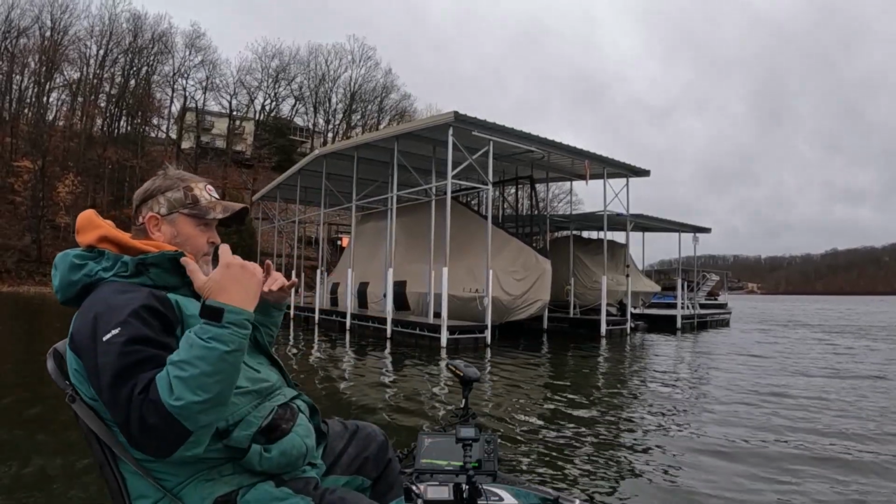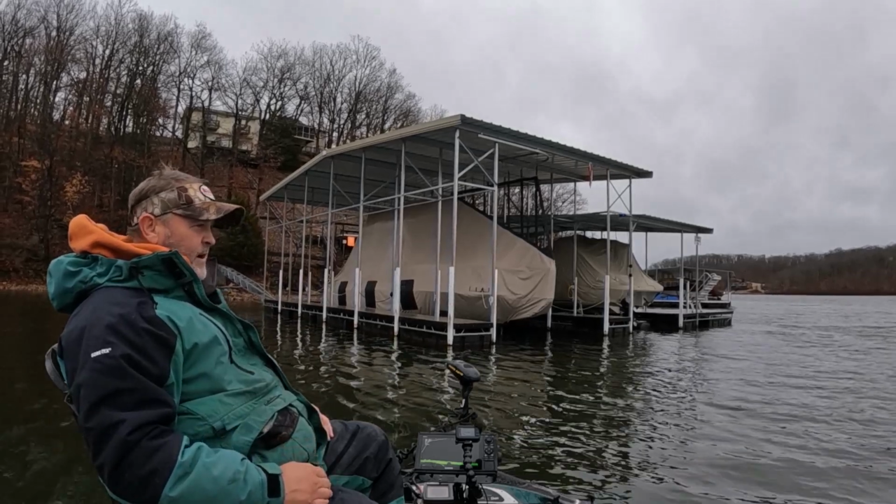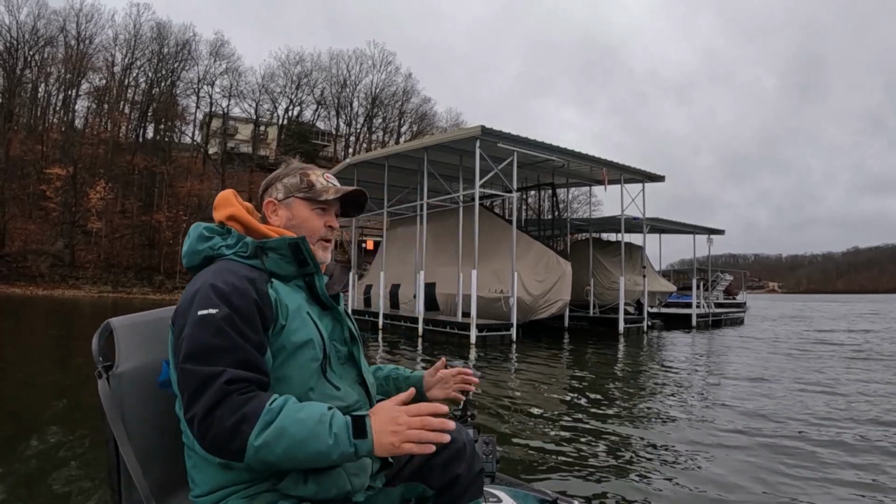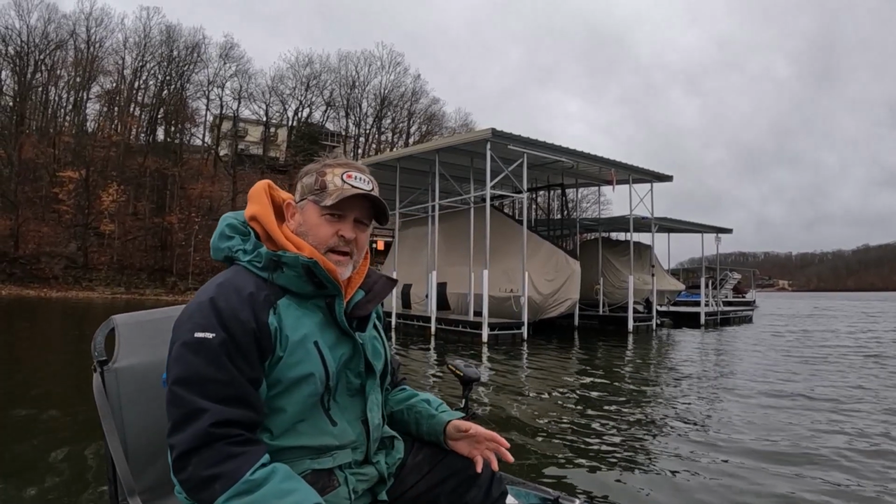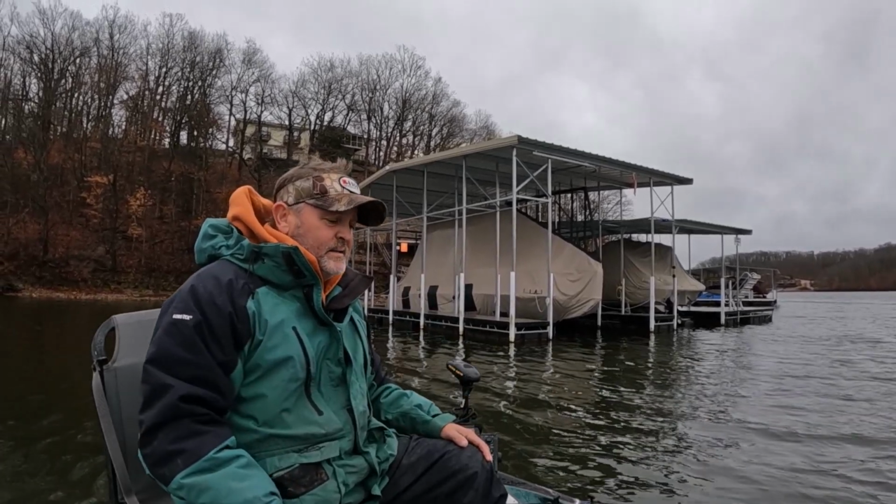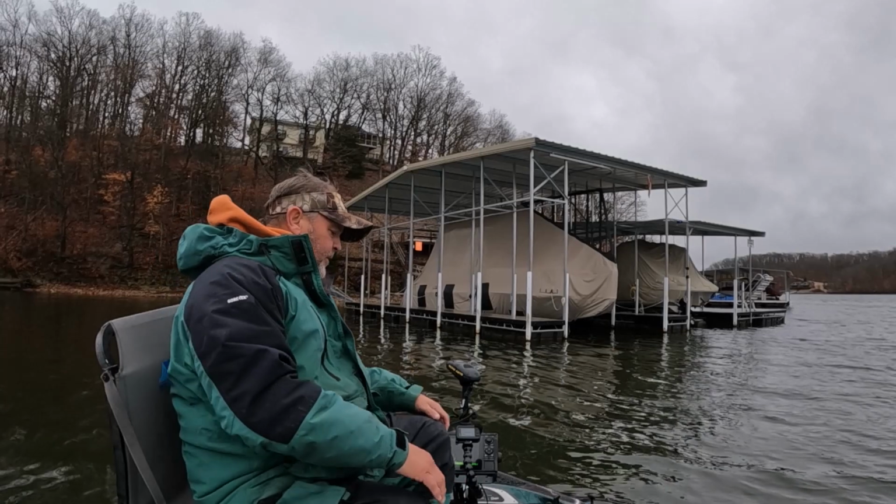Hey, good afternoon. I was coming up into this creek and was going to try to find some crappie, but I didn't. I've only been here about 2 minutes. It's 4 o'clock. I got about an hour to fish. But I just happened to scan underneath this dock and it is loaded. I have no idea if they'll bite.